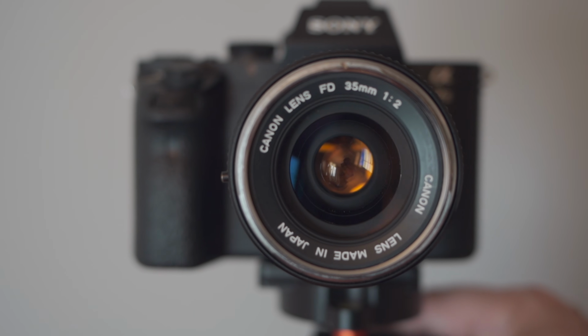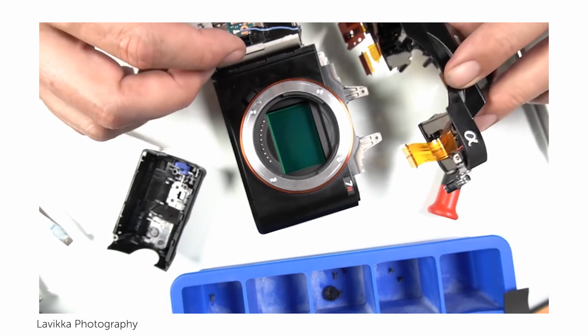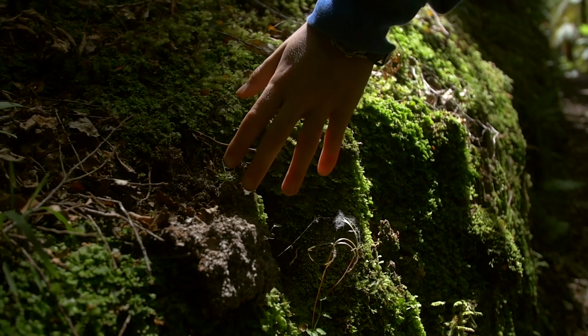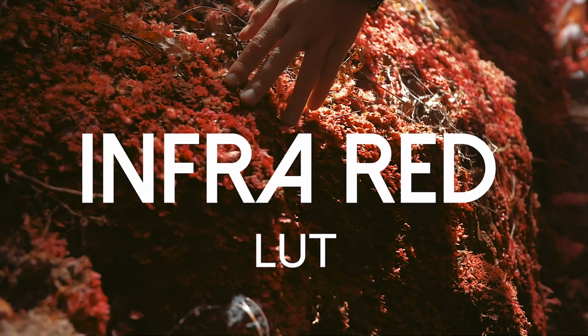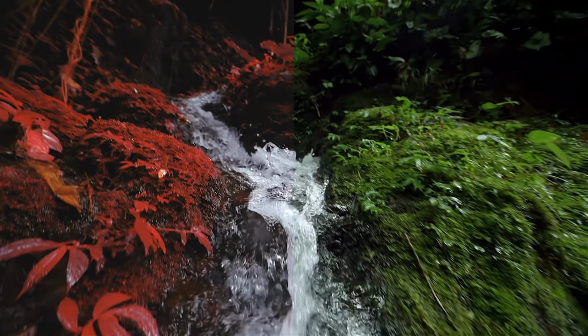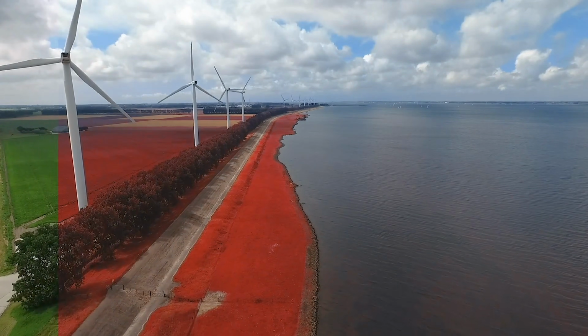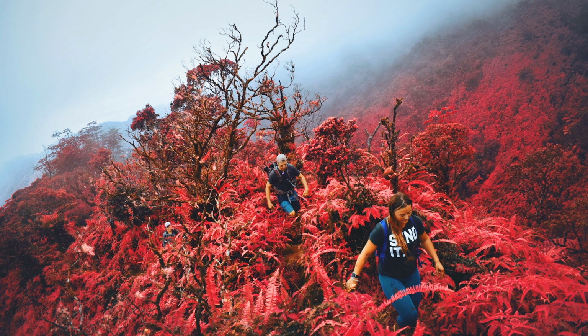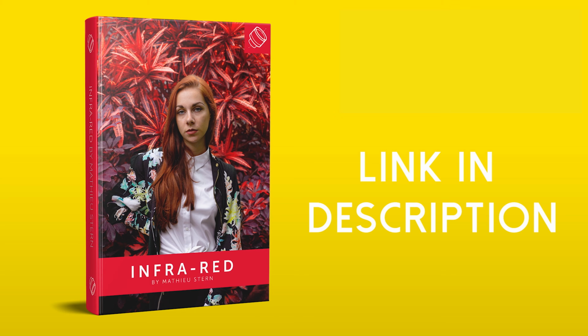Modifying a camera to full spectrum can be expensive, and there's no turning back. So if you don't have the budget for it or don't have a camera to modify, I created the infrared LUT that can give any video footage the infrared look. And it even works on photos.